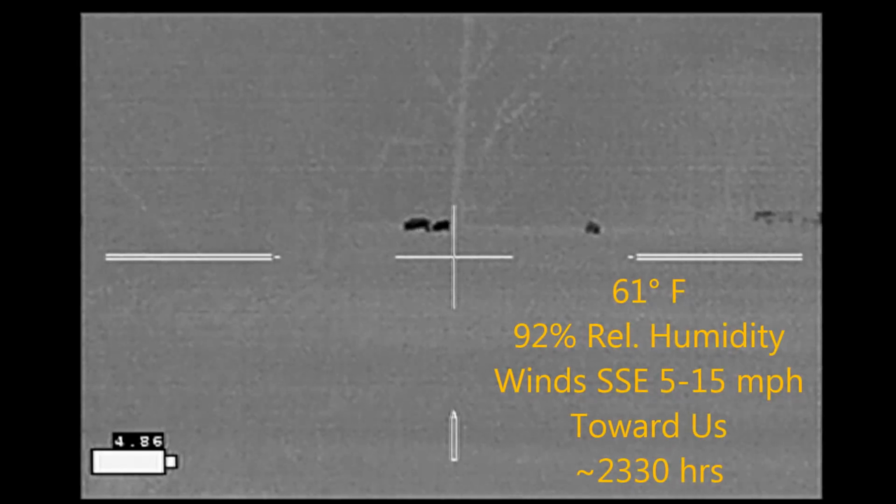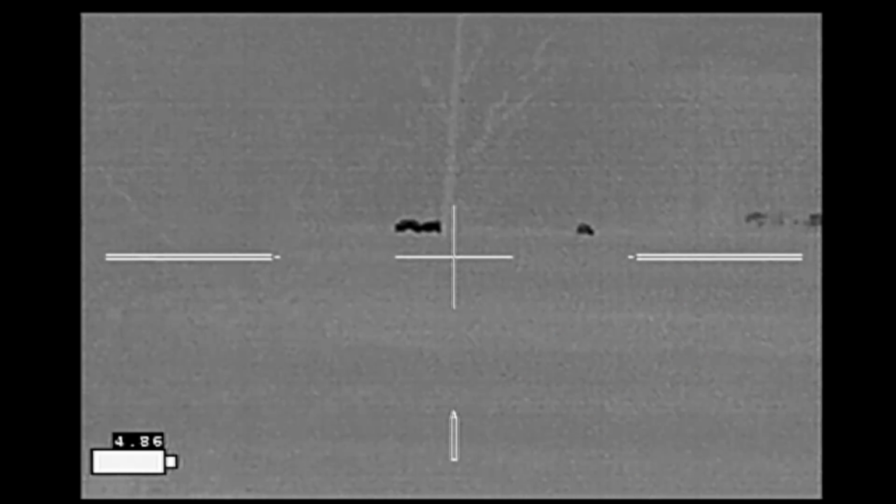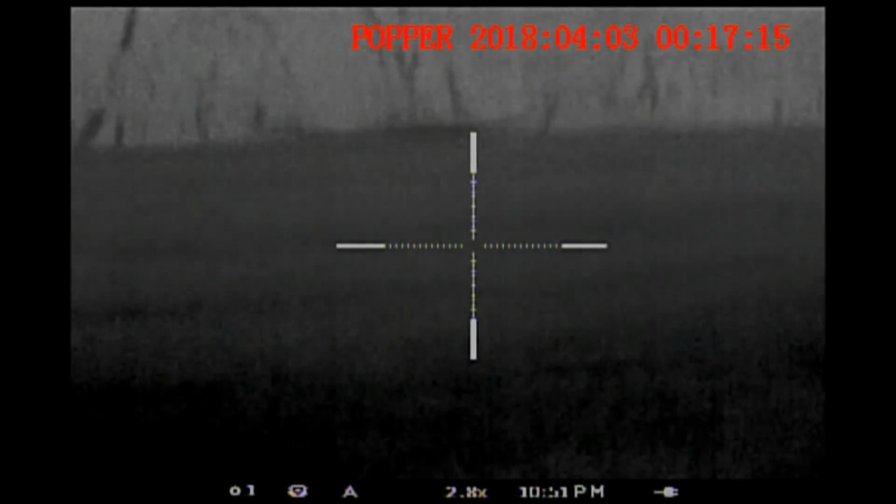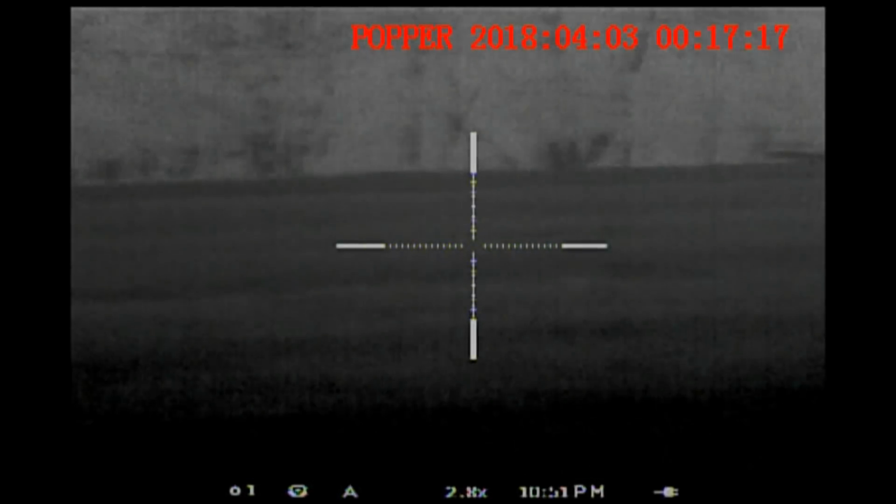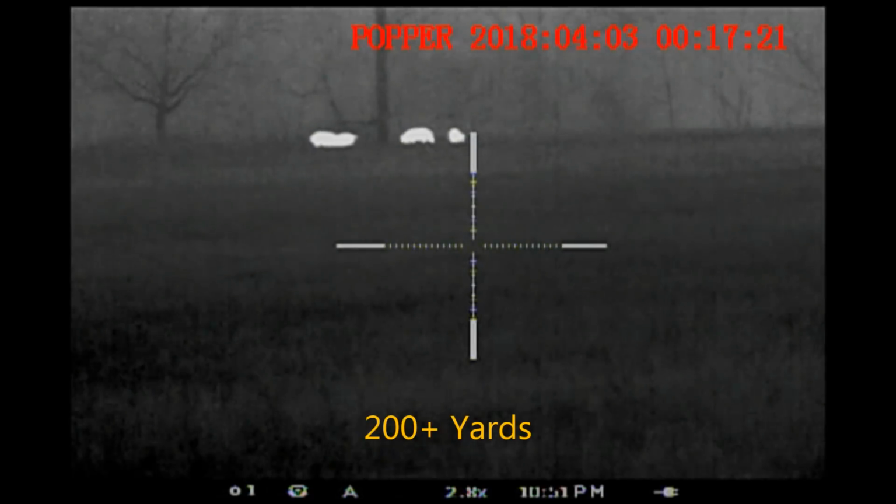We left our spot between the two fields. Made a circuit around the property, spied these two hogs, chased them for a while with no luck. Ended up coming back to our original spot and found hogs out in the field again. Well, it was a very bright moon, so we decided that we needed to go around the outside of the field following the tree line to come around on these hogs. It was a long stalk, about 750 to 800 yards.